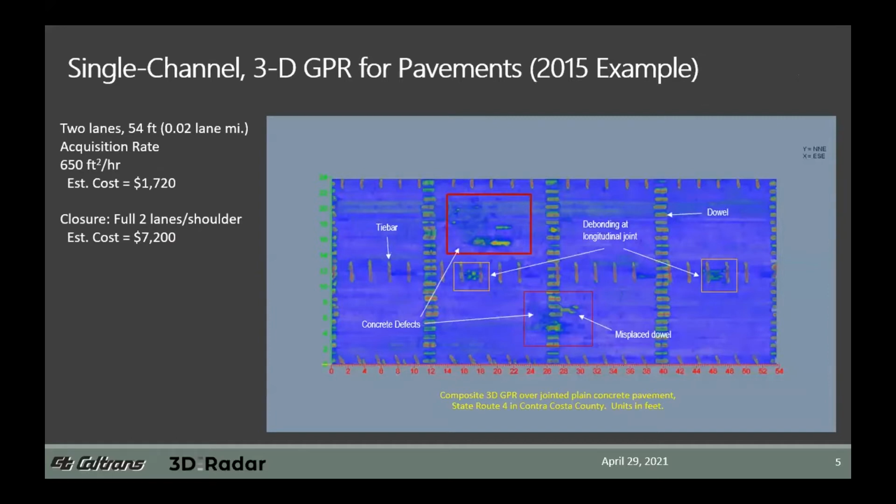Field acquisition costs provide a good comparison of performance between single channel and the 3D radar system. The majority of the costs in field investigations are related to crew labor and lane closure support. Equipment amortization is usually only a minor contribution to total investigation cost.